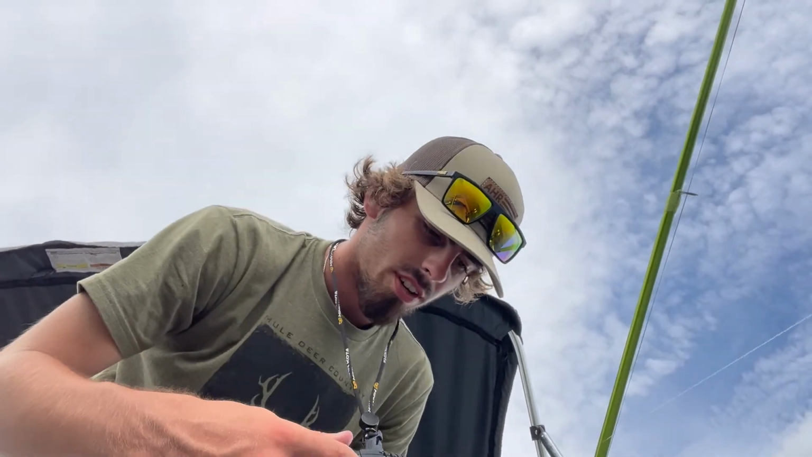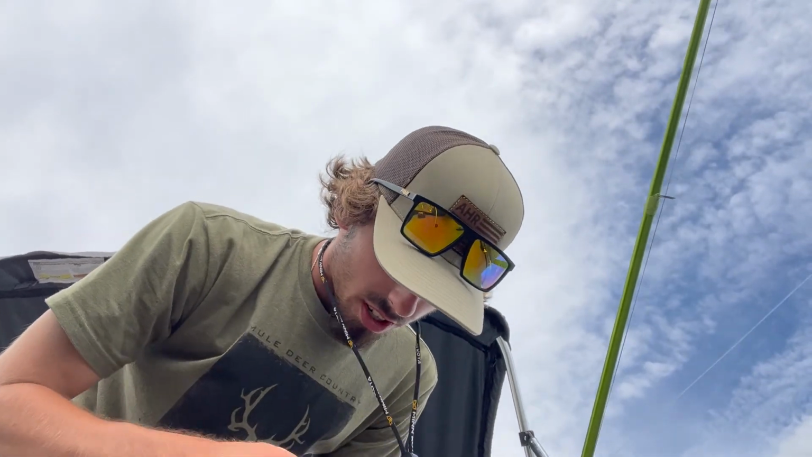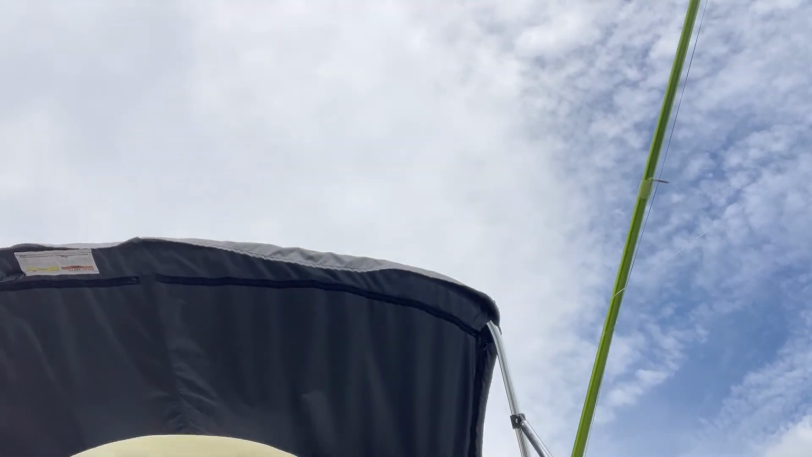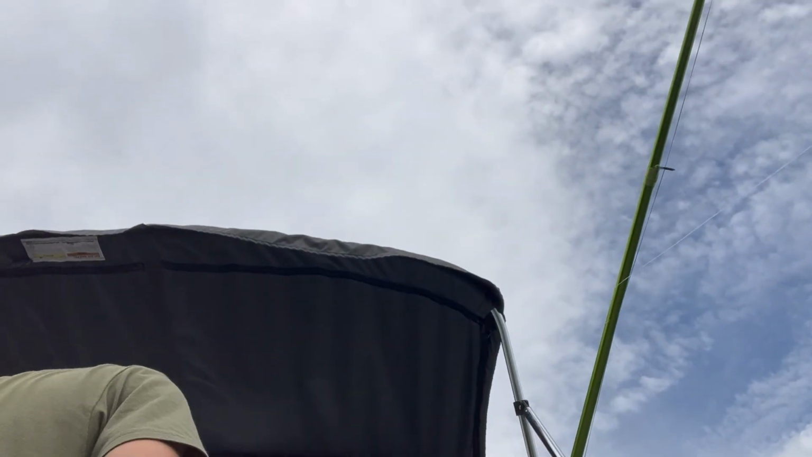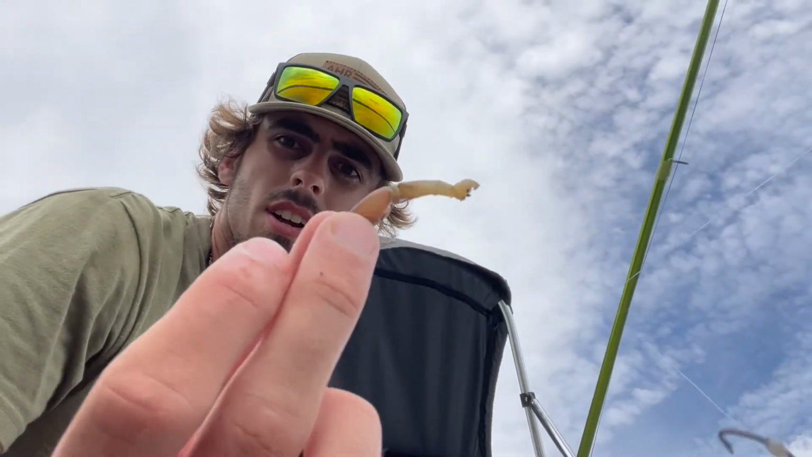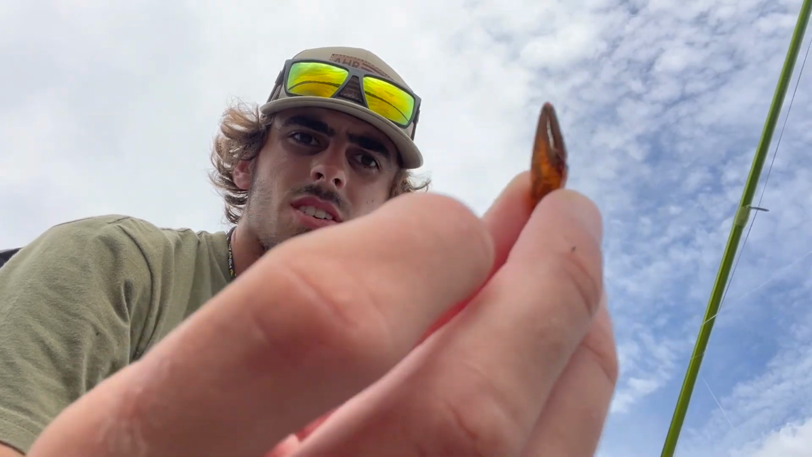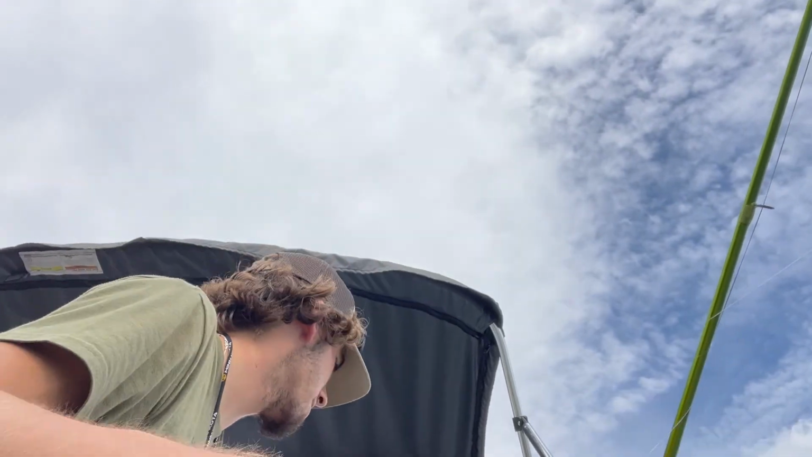There's more fish down there right now. I can get out of my trolling motor. There we go. What I was talking about when that fish came up is I got hit in the face with something. Right there is a crawdad. Claw. Whatever. Keep catching these fish.